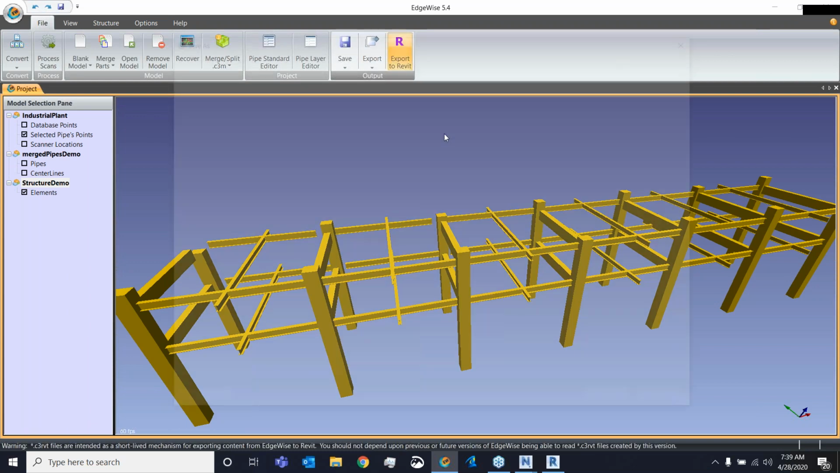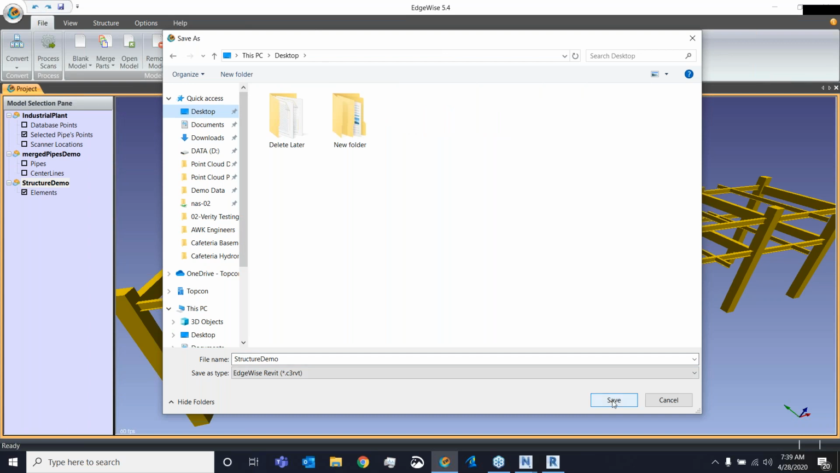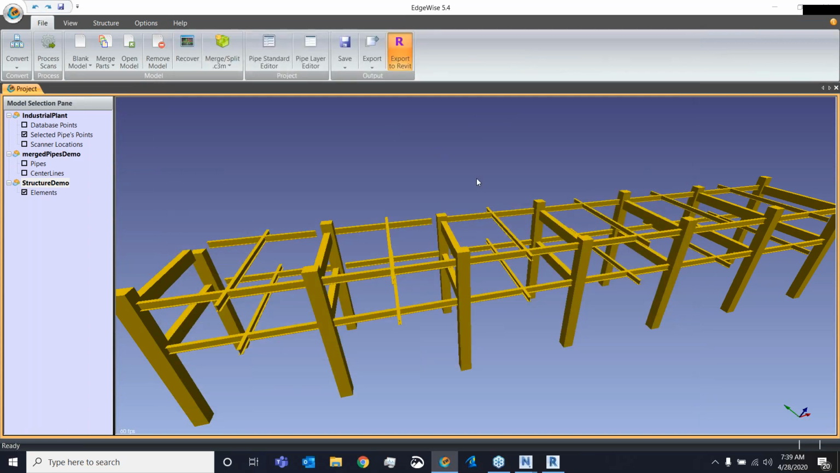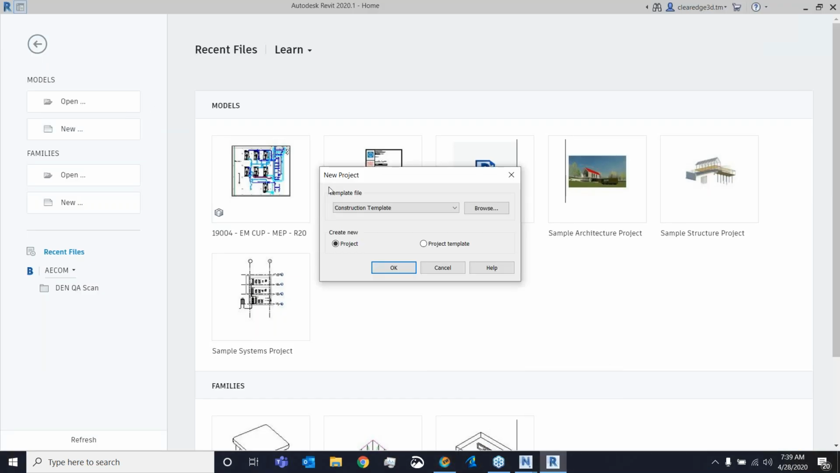So, for example, I'll go through, pop this out, and we'll take a little bit of a look on the Revit side. So as I mentioned before, we support the most current version of Revit and 2 versions back. So it'll be 2020, 2019, and 2018.